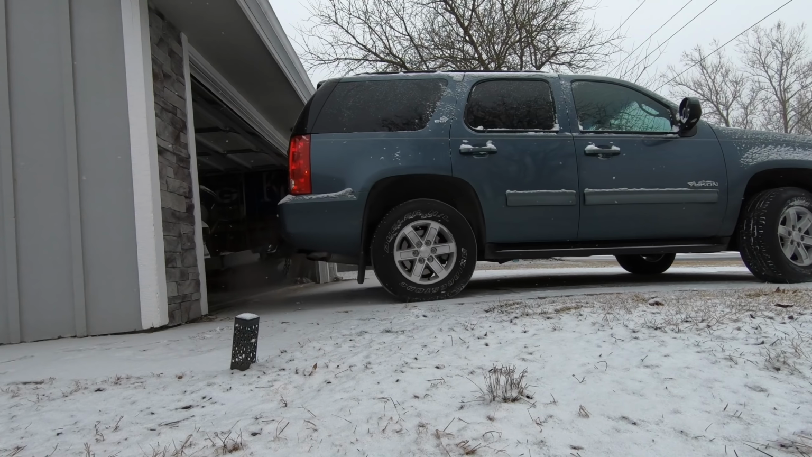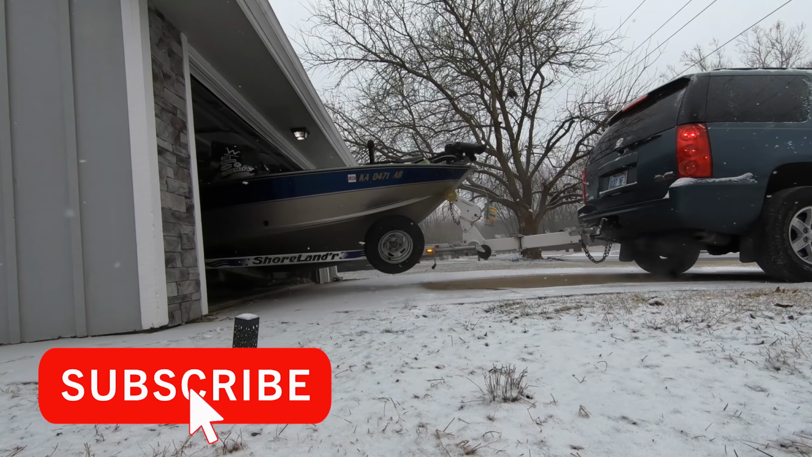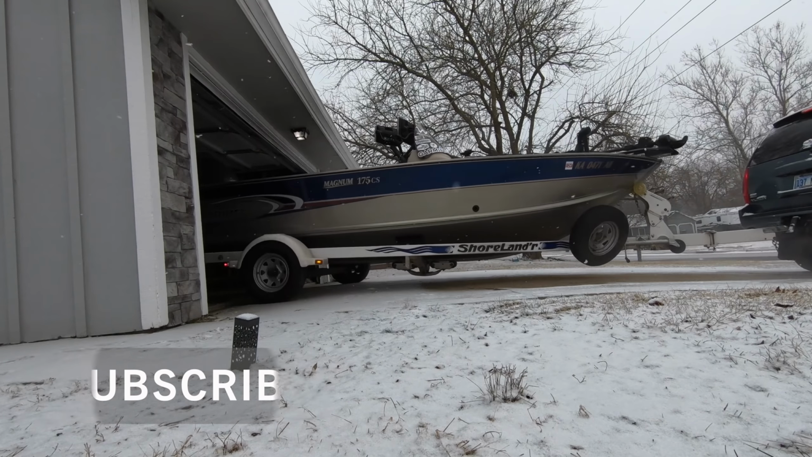Yeah, okay, so big surprise, it's snowing again. We gotta get the boat pulled out of the garage and get to the lake. Yep, we're really doing it in the snow. I'm not a stranger to fishing in the snow, but I don't really care for it that much.